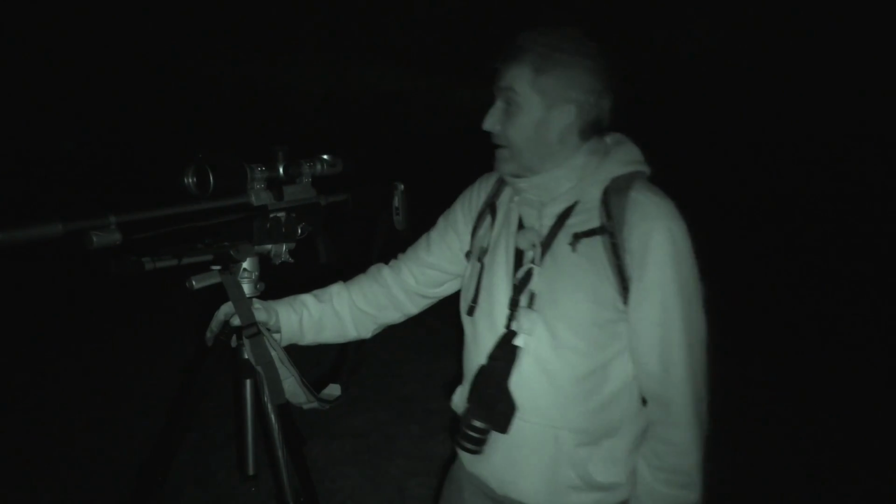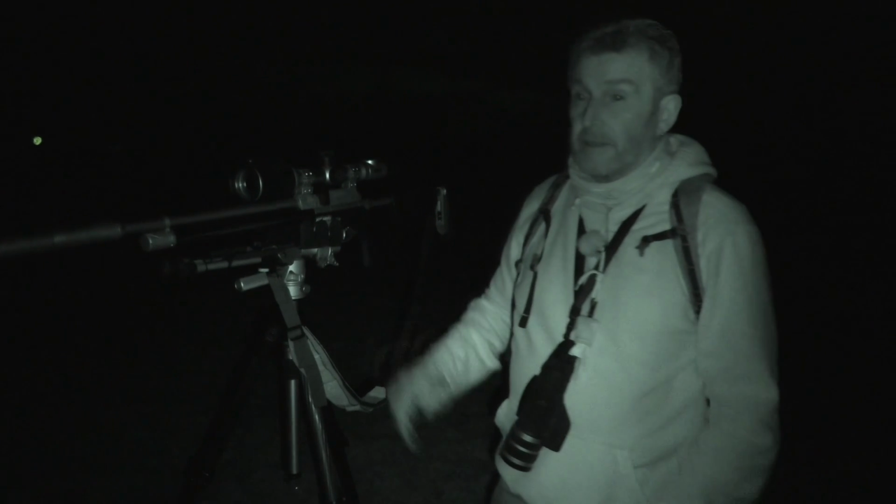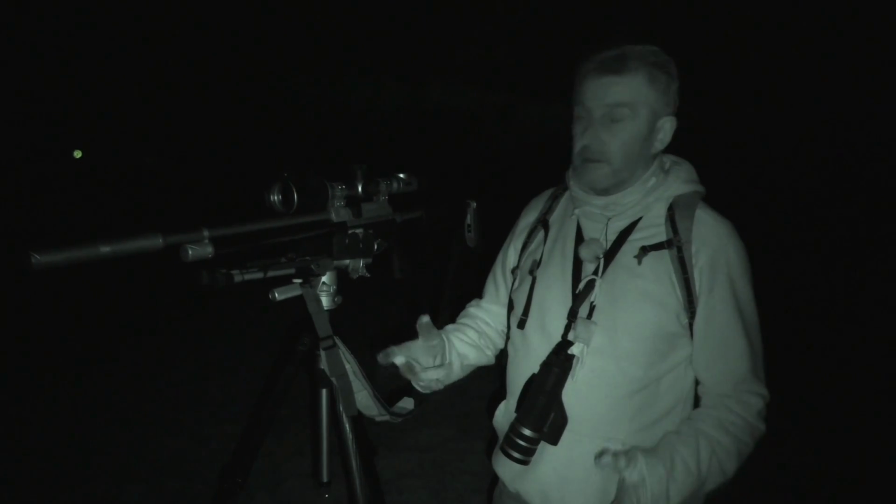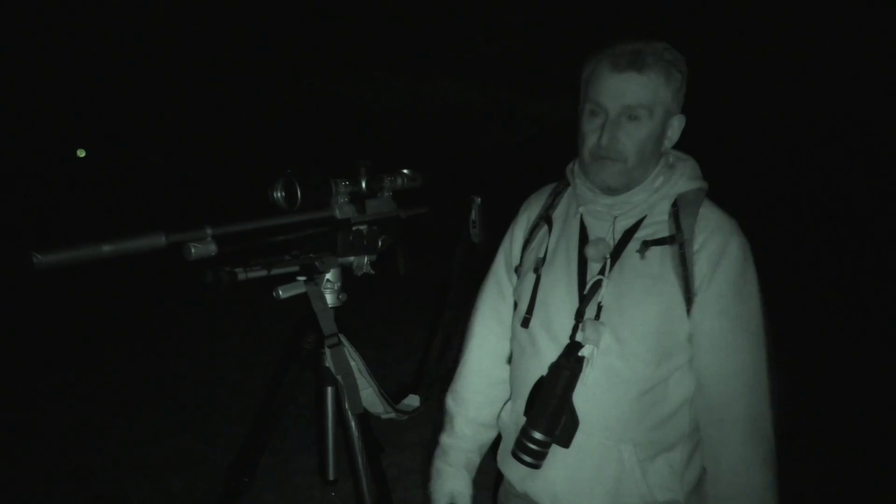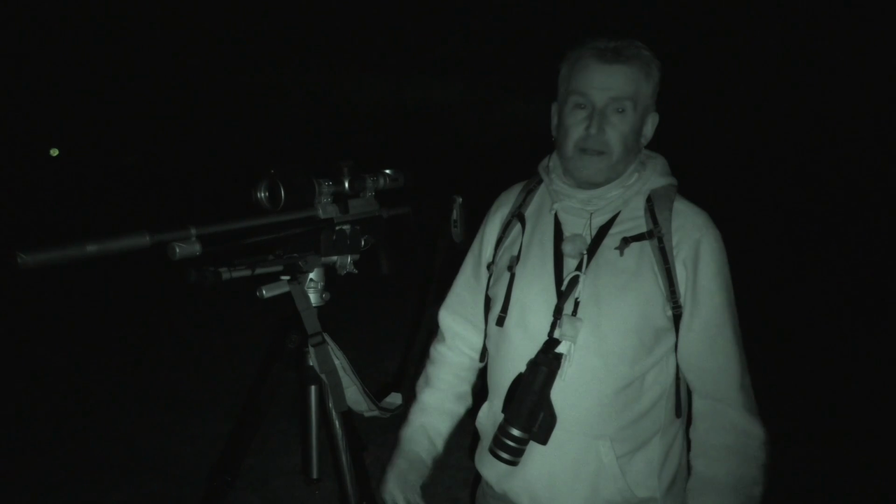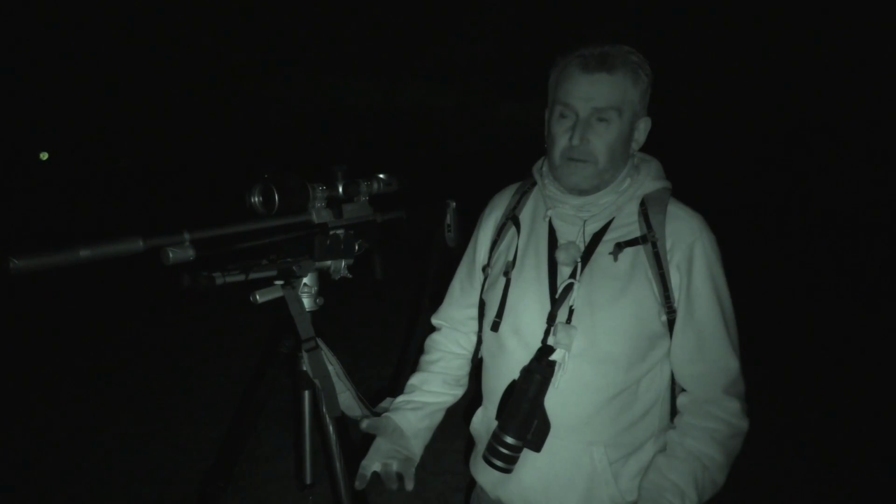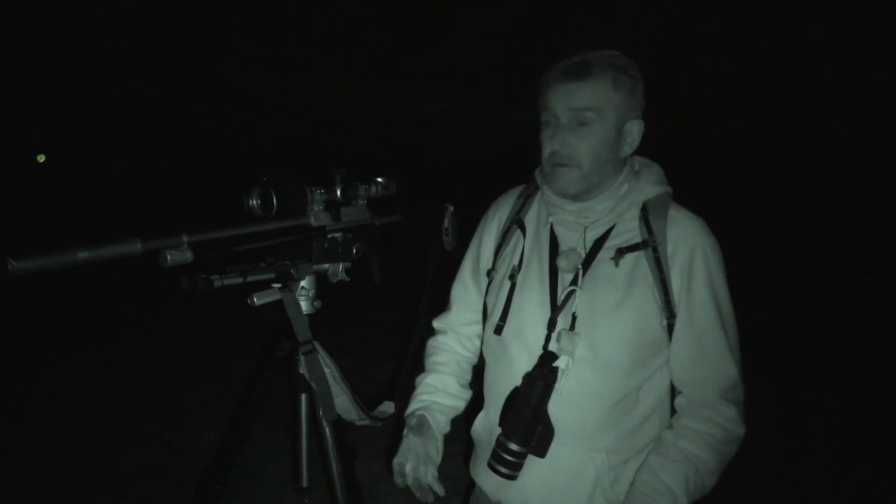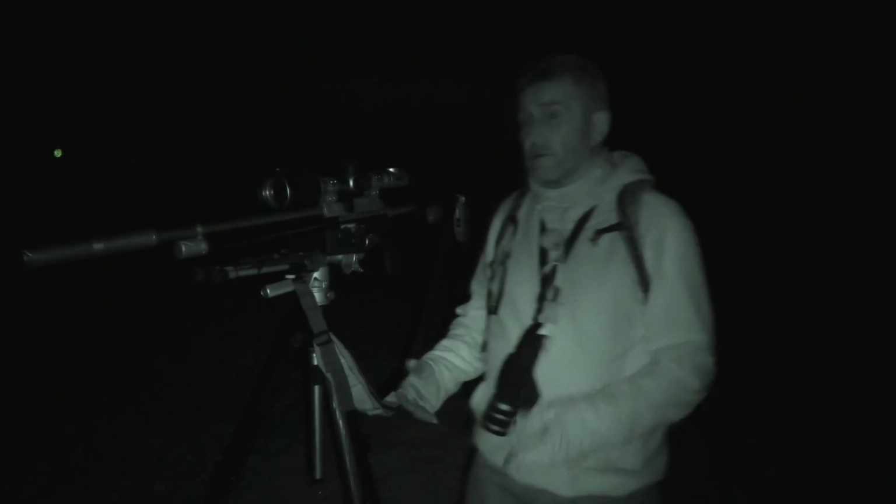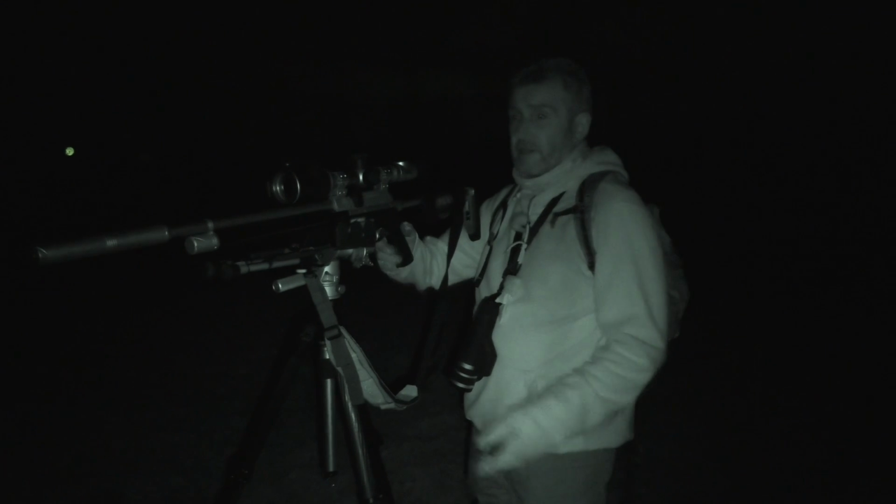Next problem, as we've left the container, I've knocked the gun against a steel container. It wasn't a very hard knock, but it's enough to make you get your mind racing. And it's not a bad thing, just check your zero periodically. Even if it's through the night, you're feeling you've knocked it, or you've dropped it, or it's fell over, or for some reason you're missing your shots or whatever, it's always worth having a couple of shots just to check zero.